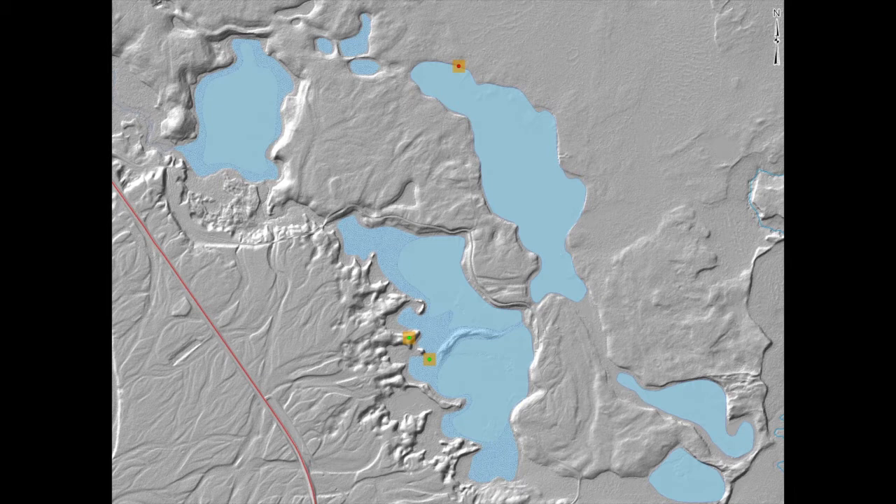Another thing this map shows is that you can see this site here. This is a pre-contact site that was mapped on an NTS topo sheet probably 30 years ago. It's probably not in the lake. It's probably on that little bump right there. We can use this to check the accuracy of our existing site data.